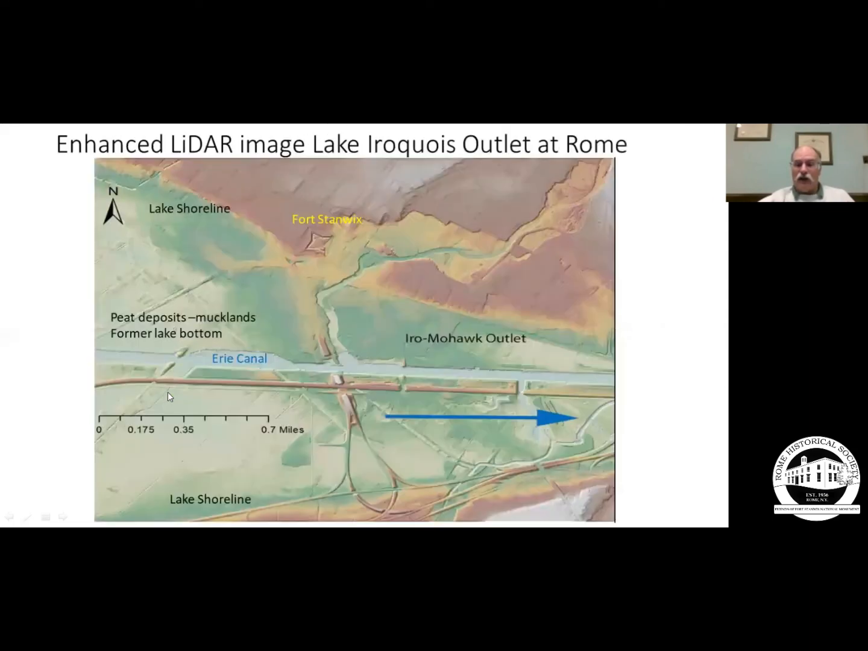Let's look at the LiDAR image, and you can see some pretty amazing detail in this. The red is the area left by the ice or the sediment underneath it, and it's piles of sediment or bedrock. The shoreline is roughly the yellow area here.